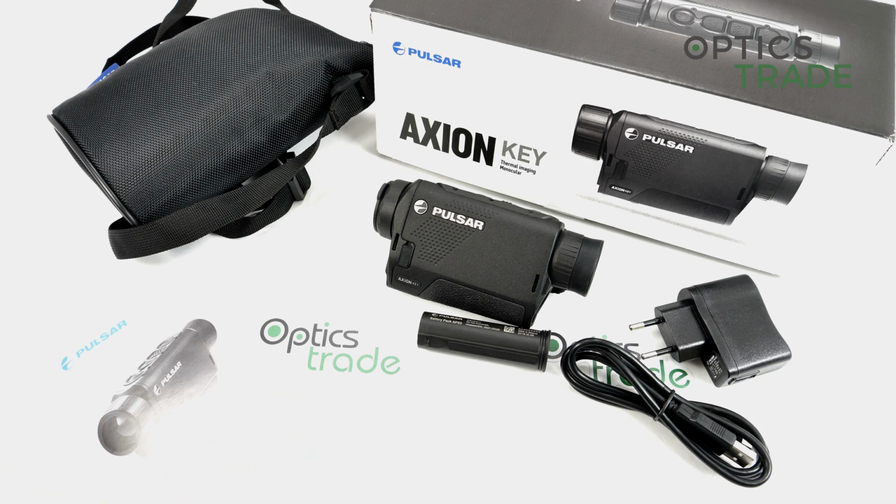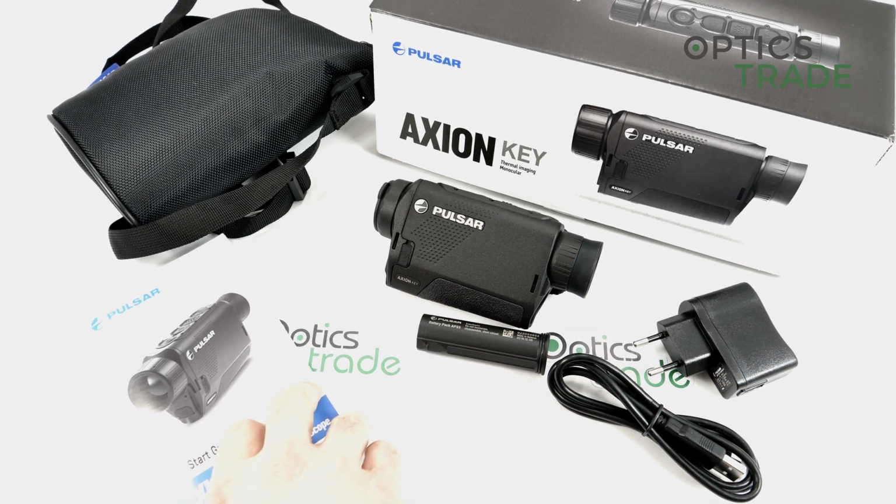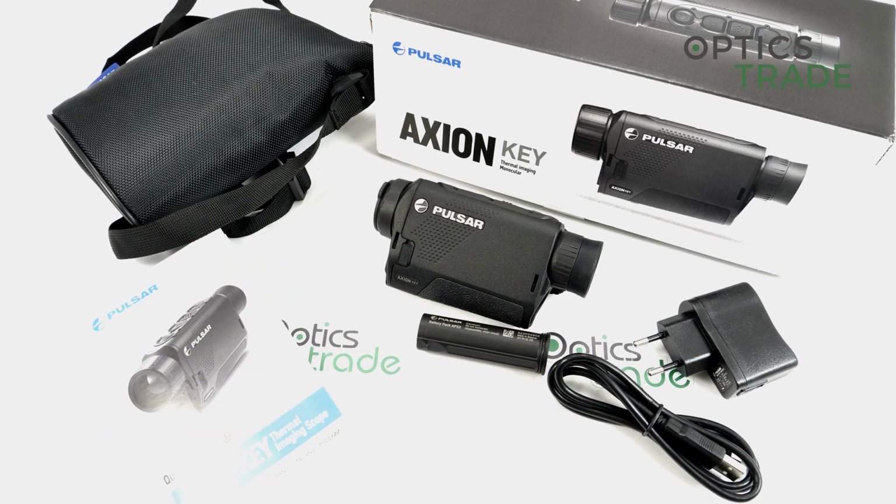And I think this is a really positive feature, since if you buy something, let's say a Chinese thermal camera, you will have problems servicing it after, let's say, 4 years or something like that, especially because, at least to my knowledge, very few Chinese manufacturers have a service department in the European Union. So, like we said, the cable, the charger, the battery, the device itself, the warranty and the manual, and the carrying case. This is what comes in the box.